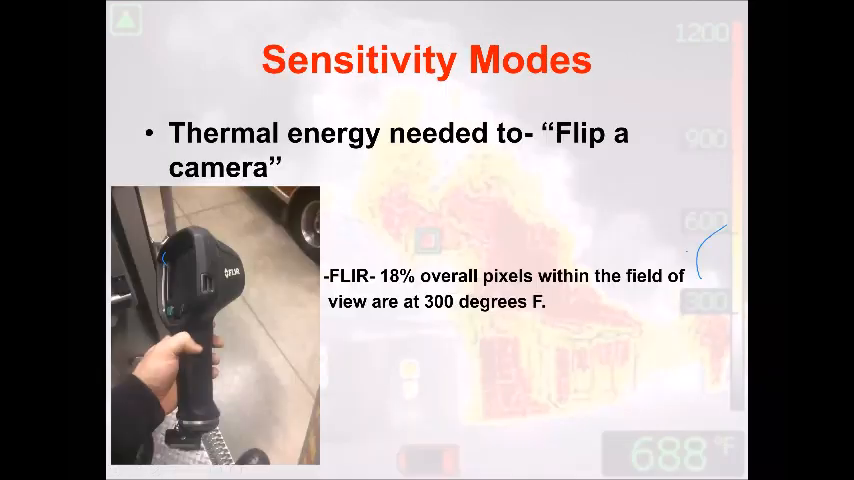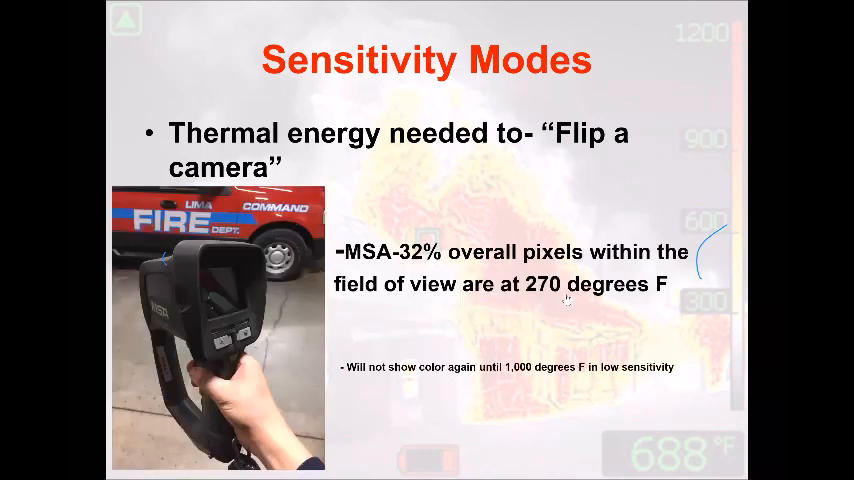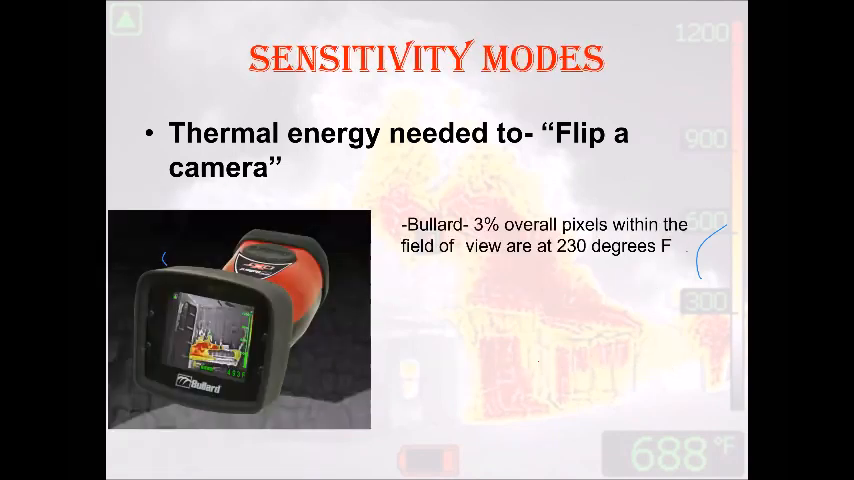They no longer, they have FLIRs now. So a FLIR camera, if 18% of the overall pixels, 18% of all those little squares I drew out, see 300 degrees or more, they're switching sensitivity modes. MSA, if 32% of those little squares sees 270 degrees, they're flipping sensitivity modes. And again, they will not show color until after 1,000 degrees in that different sensitivity mode. And then Bullard is the one that flips the fastest, 3% over 230 degrees.